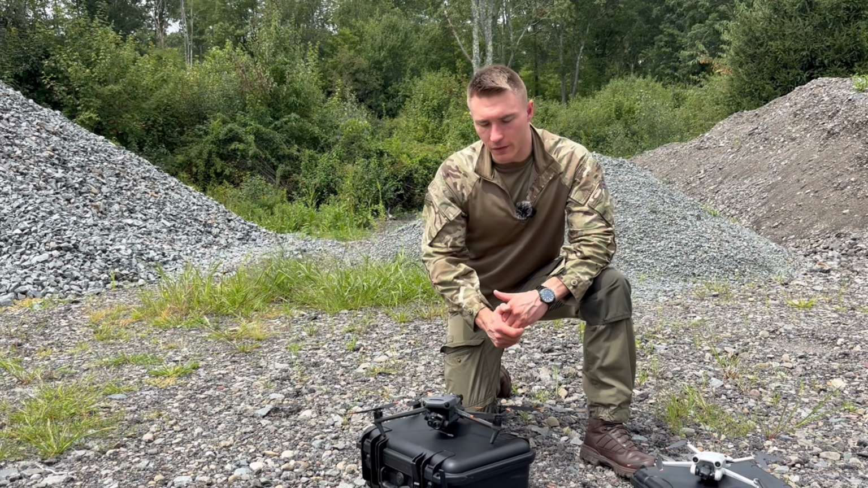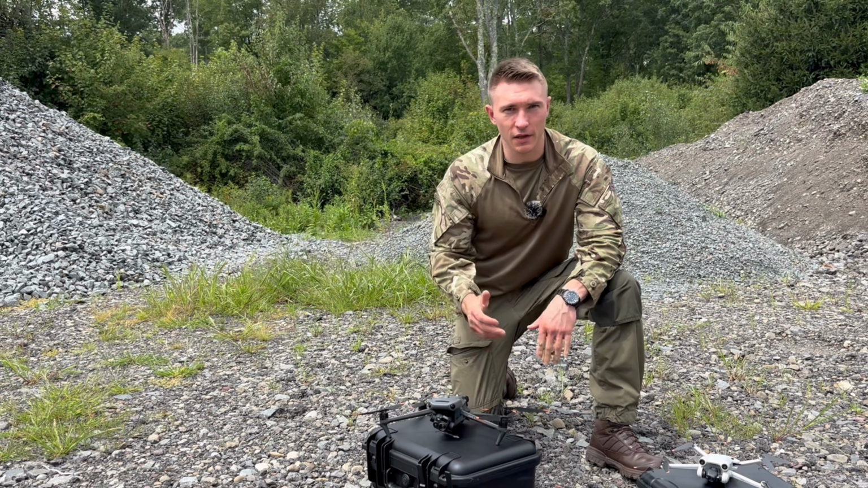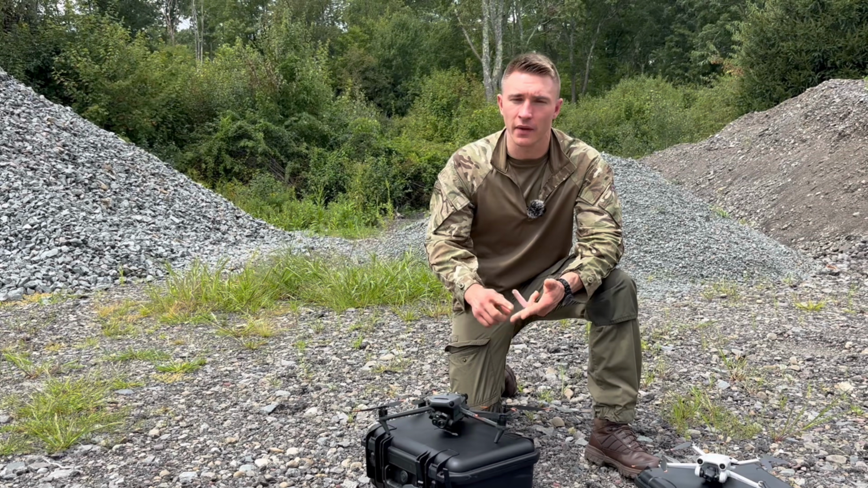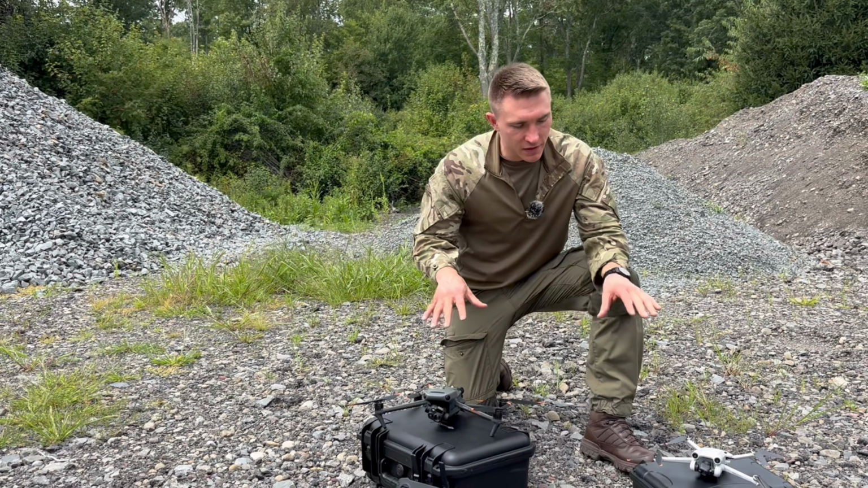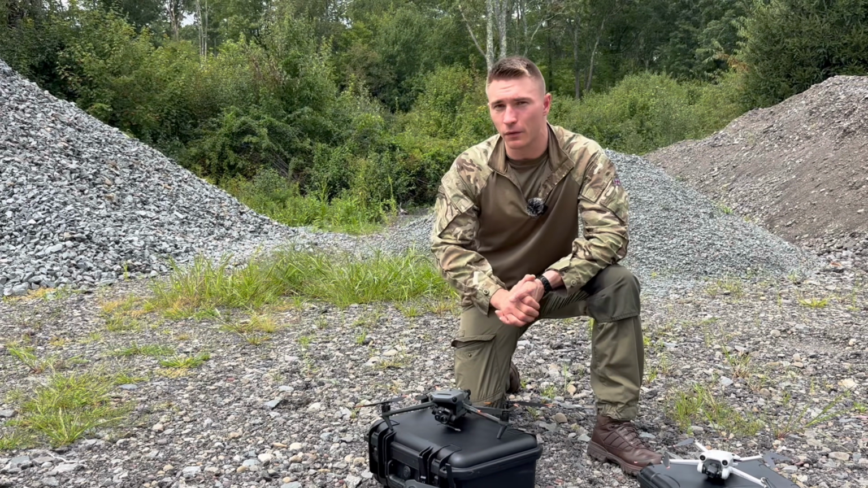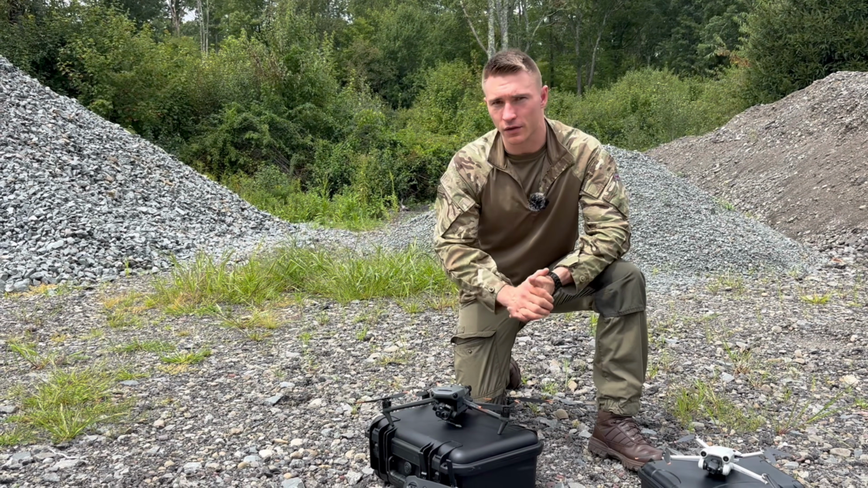So with this drone, the range is around about anywhere from 6 to 8 kilometers. Now that's going to depend on a lot of things, the battery life, the terrain, the atmospheric conditions. But the fact is, with both these drones, if you're seeing them and encountering them, the chances are that you're very close, if not in a hostile environment.